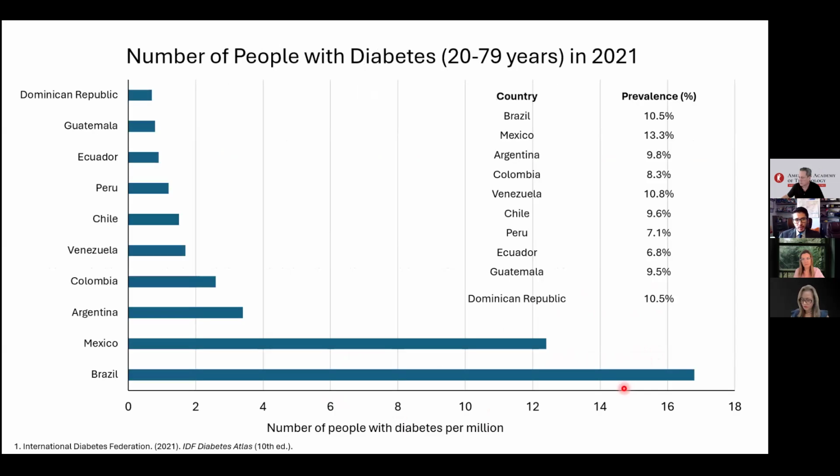In such a case, what are the statistics in our region? We can find that Mexico and Brazil lead in Latin America in people diagnosed with diabetes per million.